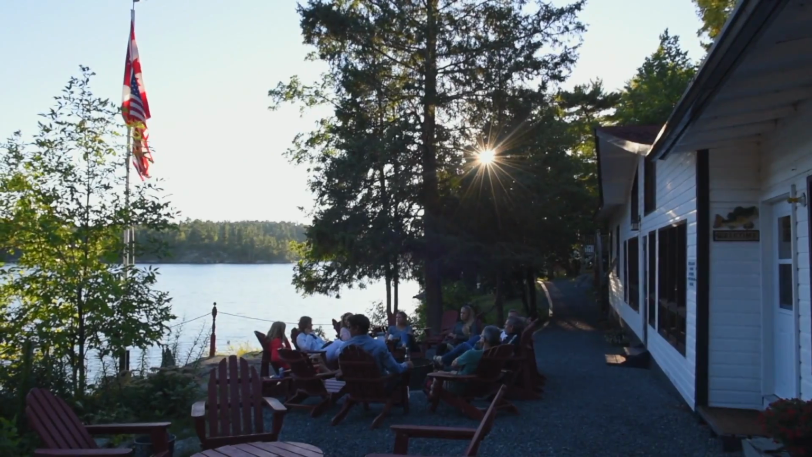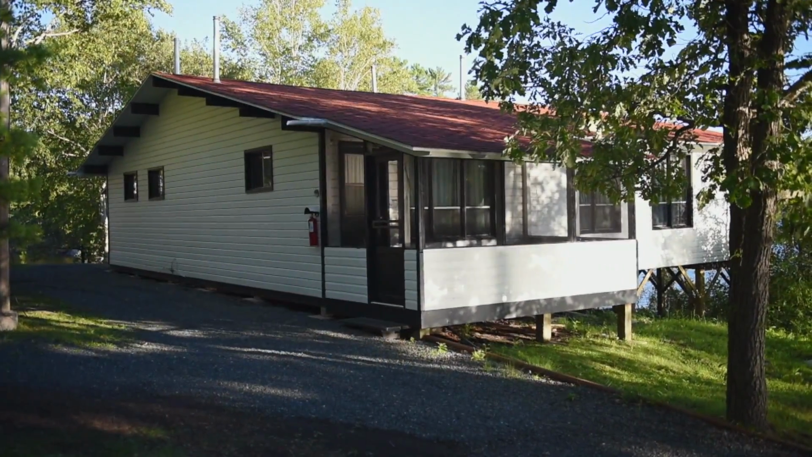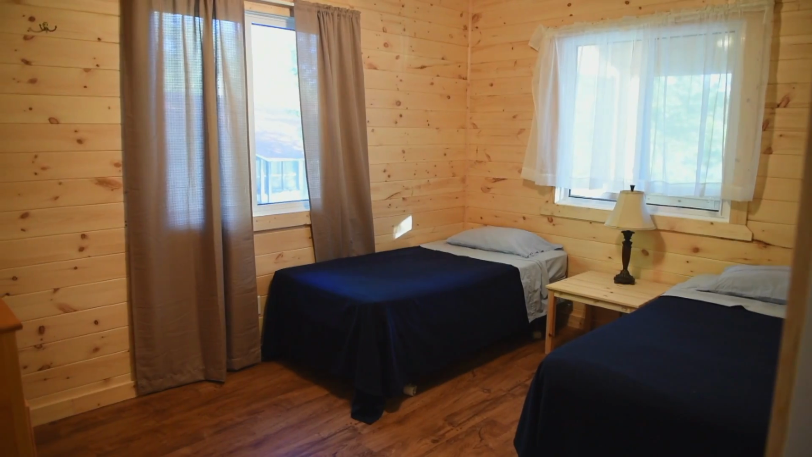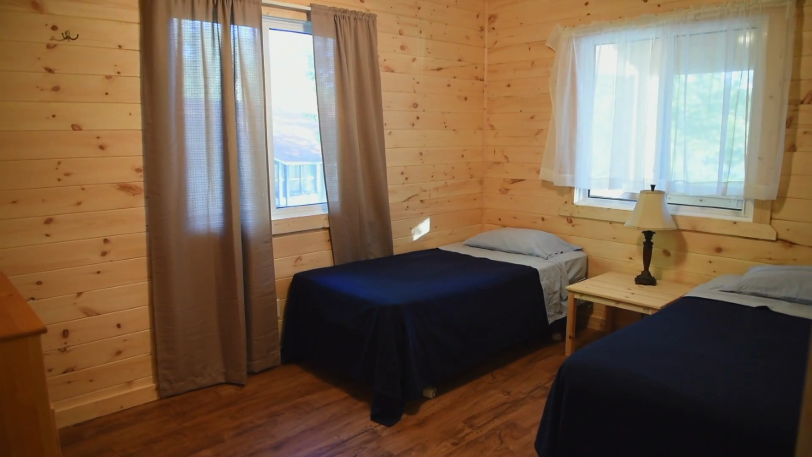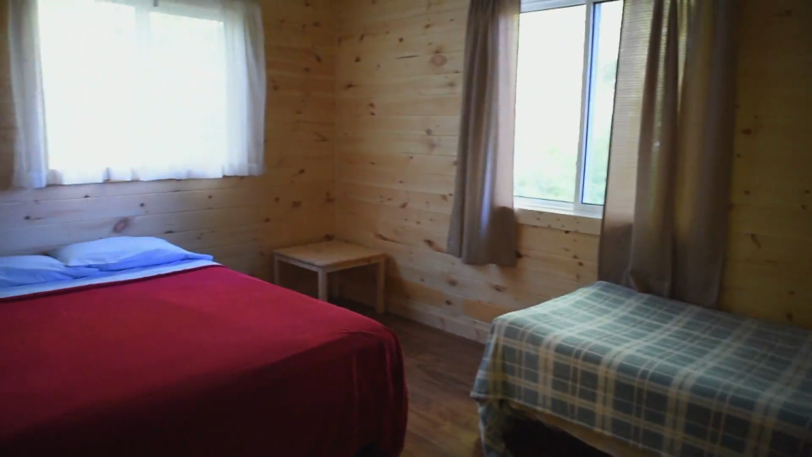Here at Crow Rock Lodge, we offer American Plan, and as well, we have a couple of housekeeping units on separate islands nearby within a half-mile distance of the lodge. But American Plan basically means that all your meals are included, boat, motor, gas. It's just one package price, one package deal.